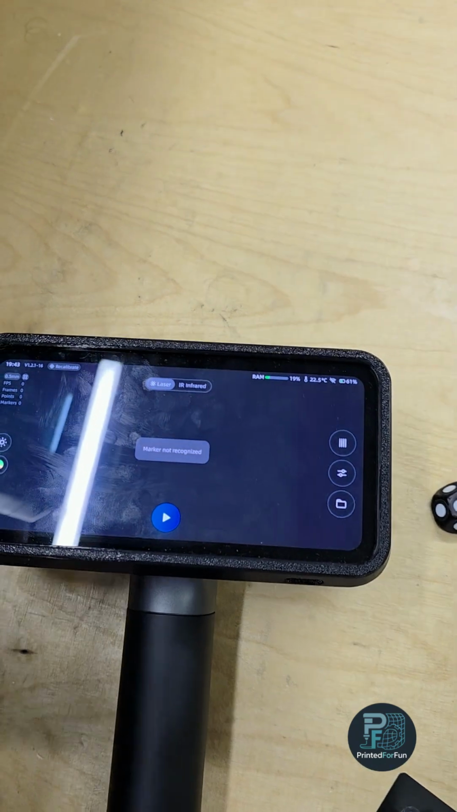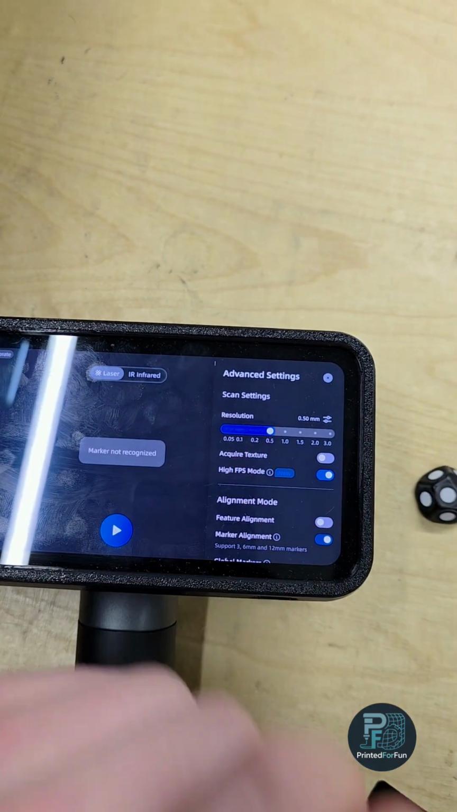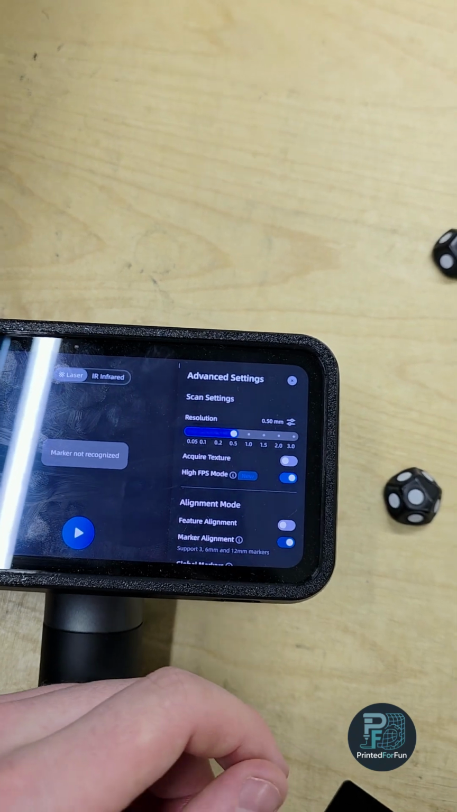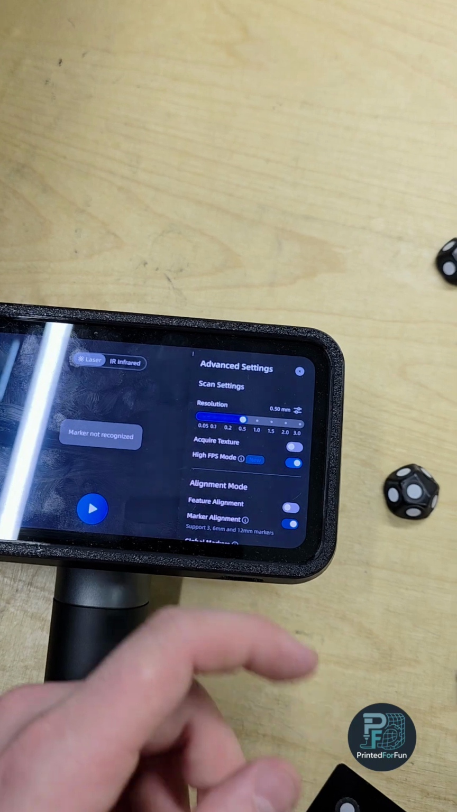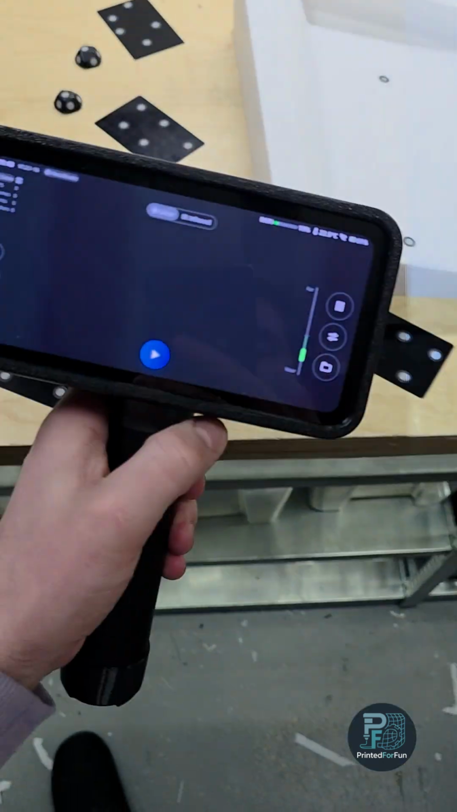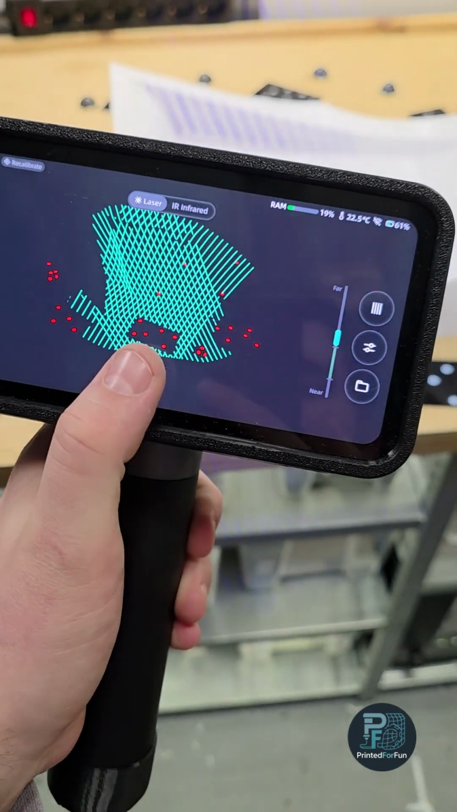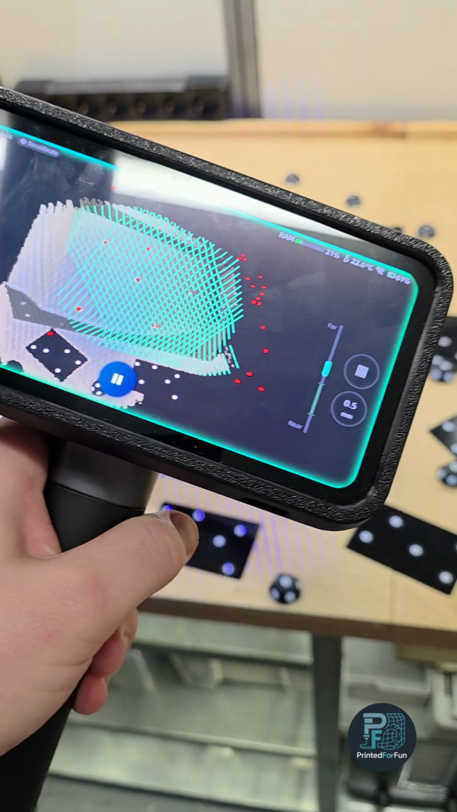For scanning, I simply use the Rigil in crossline laser mode with an accuracy or resolution of 0.5 millimeters. This is enough for my use case, and then the scanning is quite fast. And I use marker alignment. So now we can actually directly start with scanning, and as you can see, the process is quite fast.